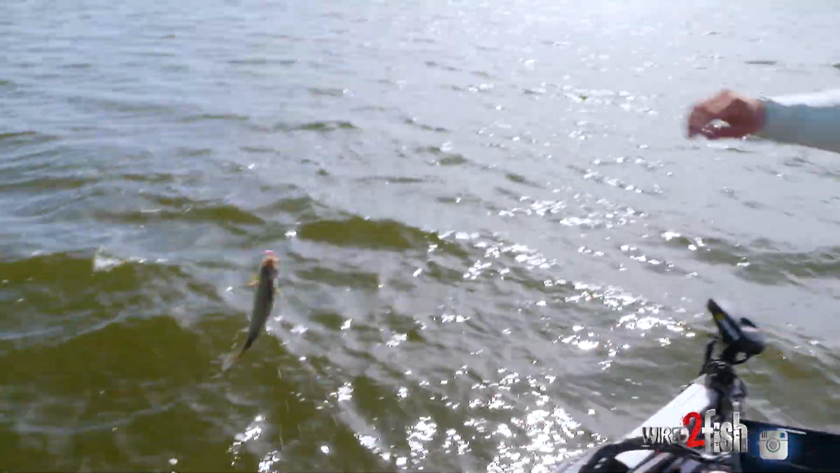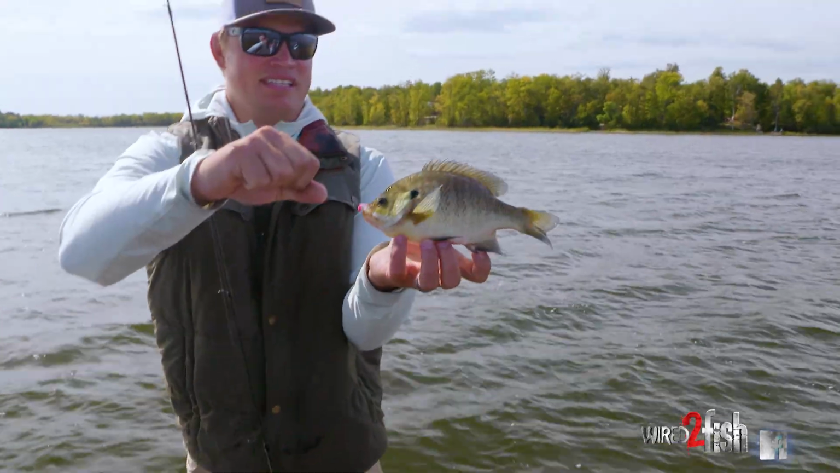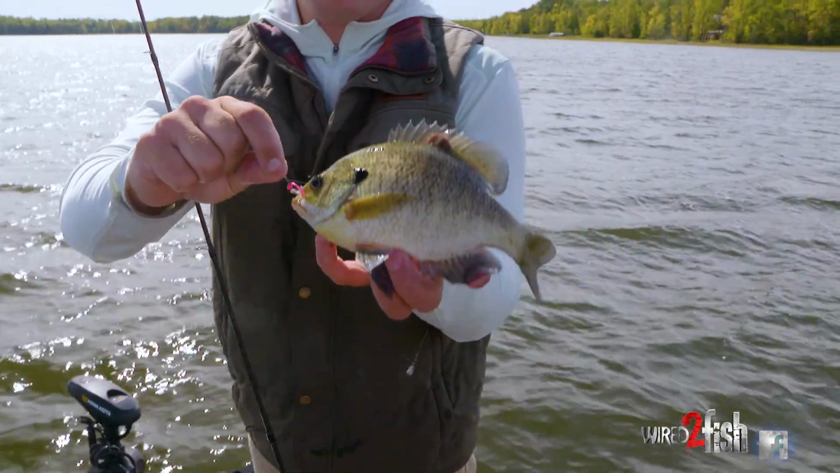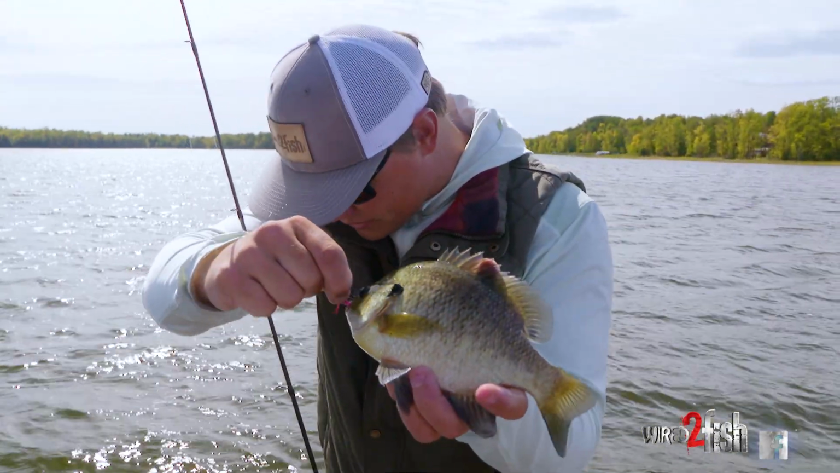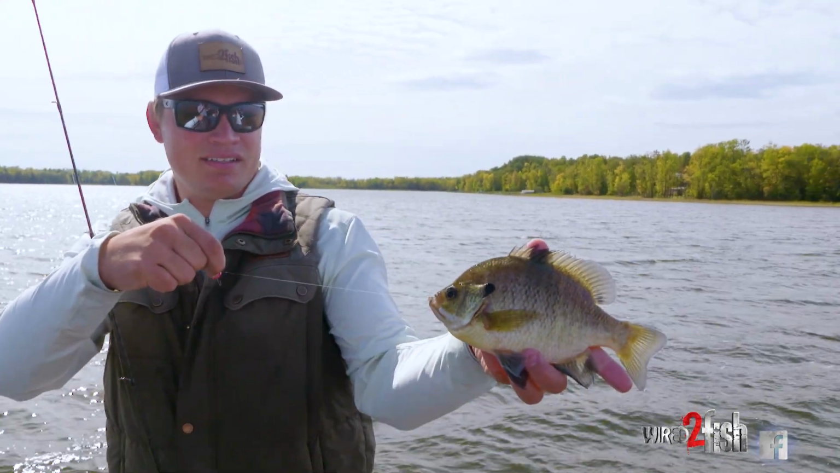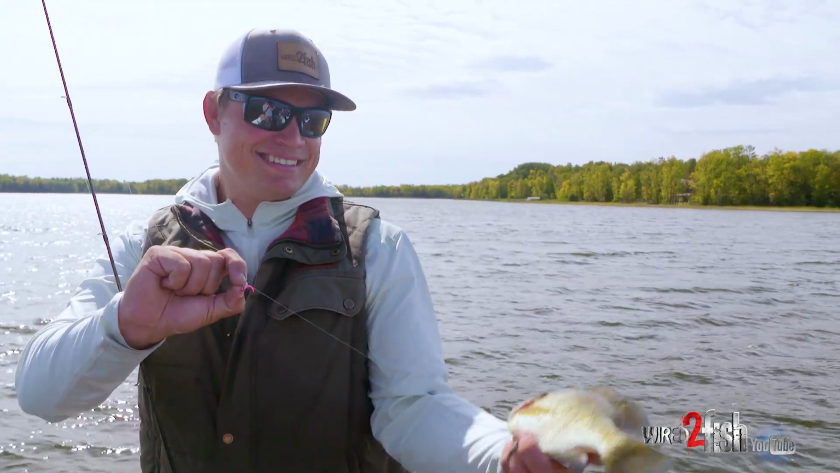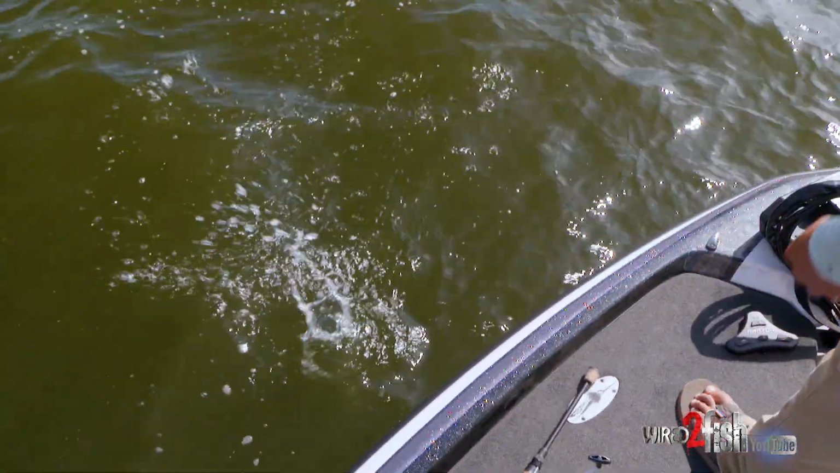And check that out. Nice bluegill mixed in with all those crappies. Ooh, I mean, that's a pretty good size one. That's what's kind of fun. You get into these suspended schools of panfish, and you never know what you're gonna get. Bluegills like plastics too. I'll let him go.